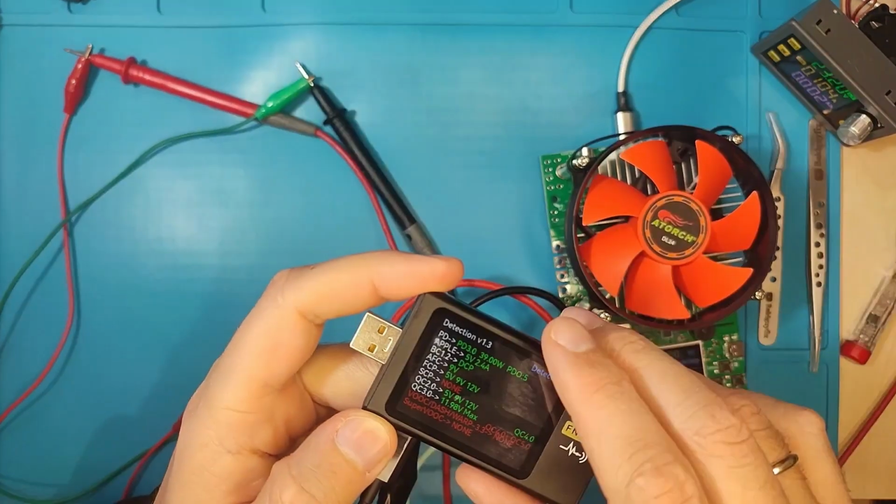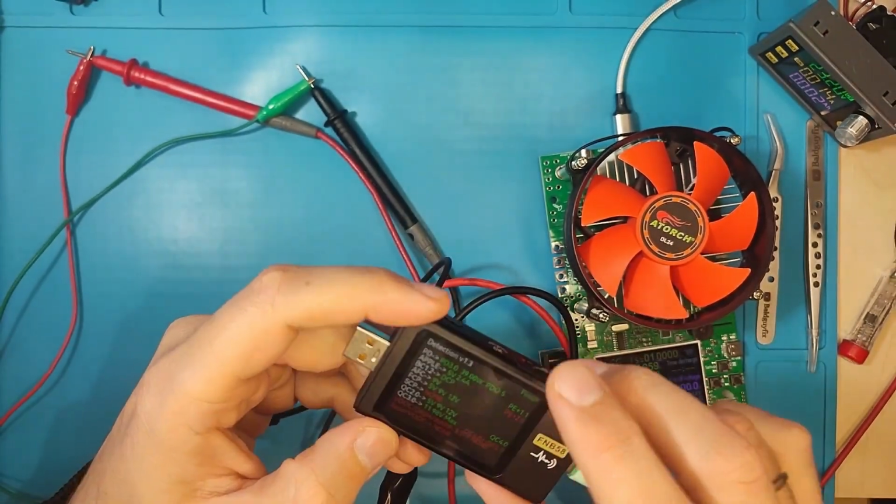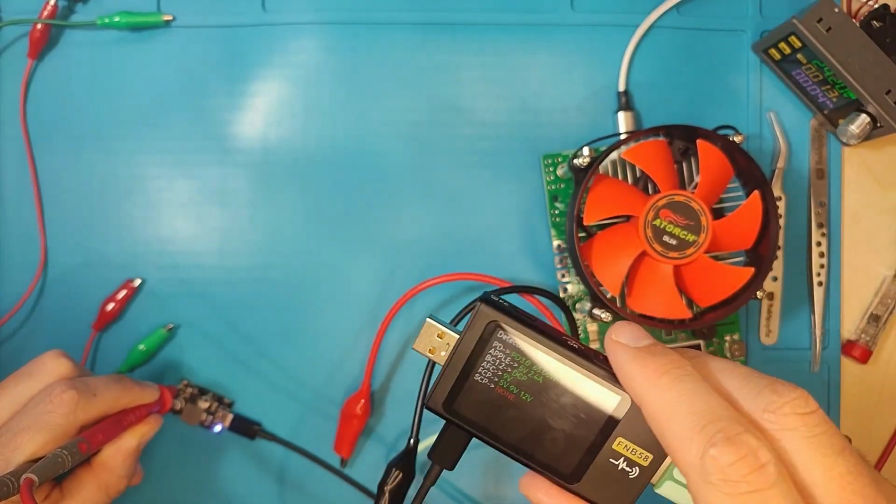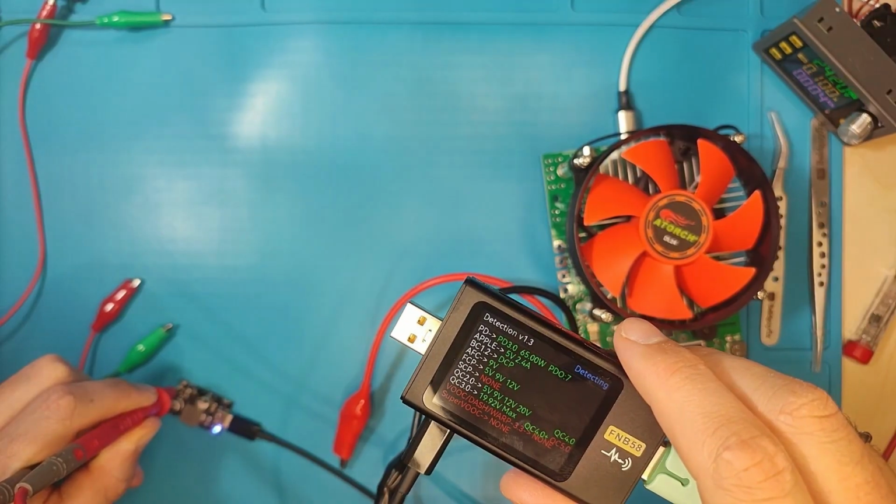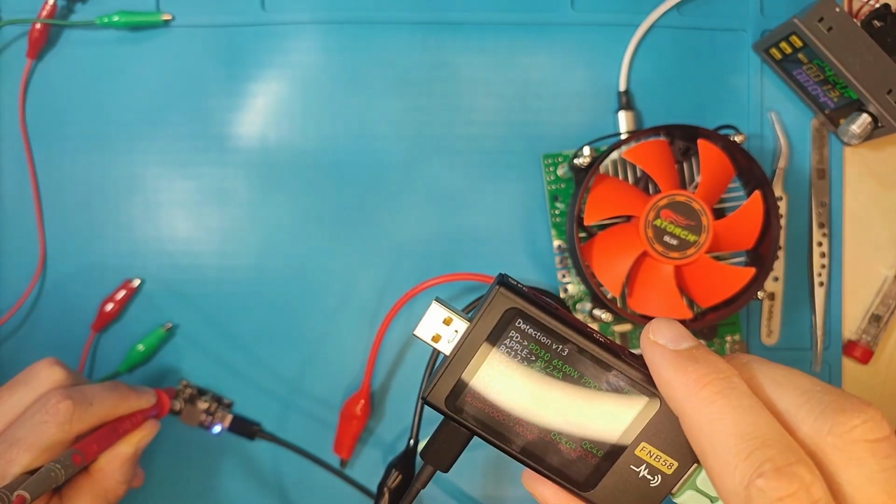I'm not sure why. Maybe because this cable isn't the best. Let's do it again. Okay, so now it is showing 65 watts. I removed the crocodile clips. Maybe they were dropping the voltage very much and the device wasn't working properly.